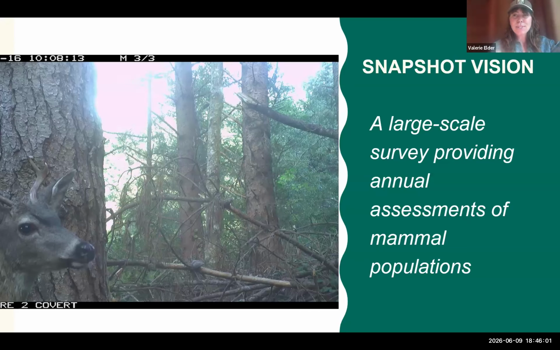So I've mentioned the Snapshot USA project a few times, so I'll spend a little bit of time explaining what that is. We joined this study about 3 years ago, and the vision of this project is to provide large-scale surveys for annual assessments of mammal populations. In wildlife research, there's always limited time, money, and funding, and so the team behind this project thought, can we really capture the interest of people across the nation? And actually they've deployed this in other countries as well, to follow a scientific protocol, utilize citizen science, and create a large data set that we can use.